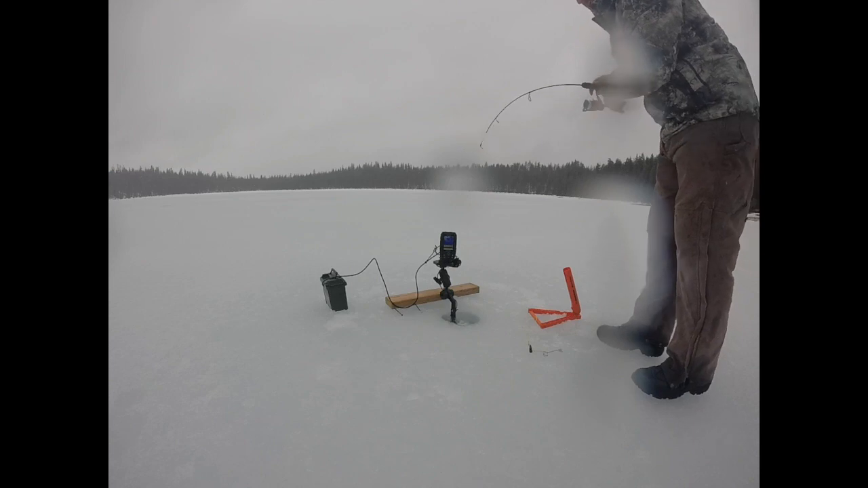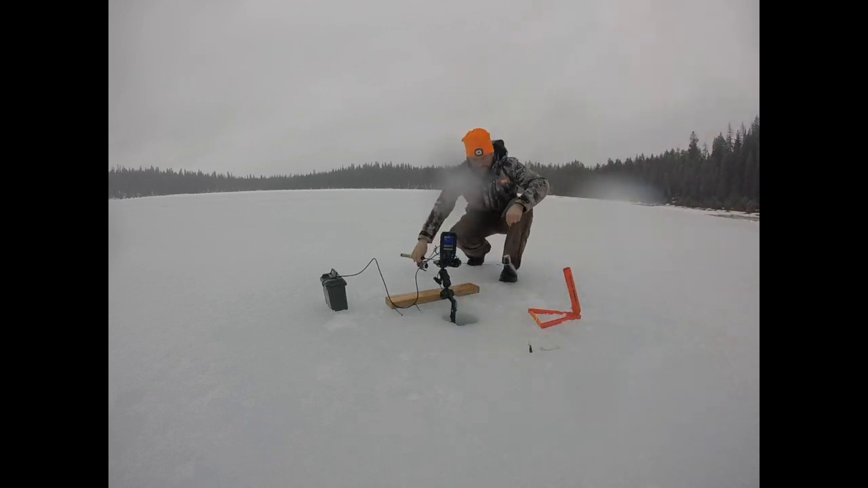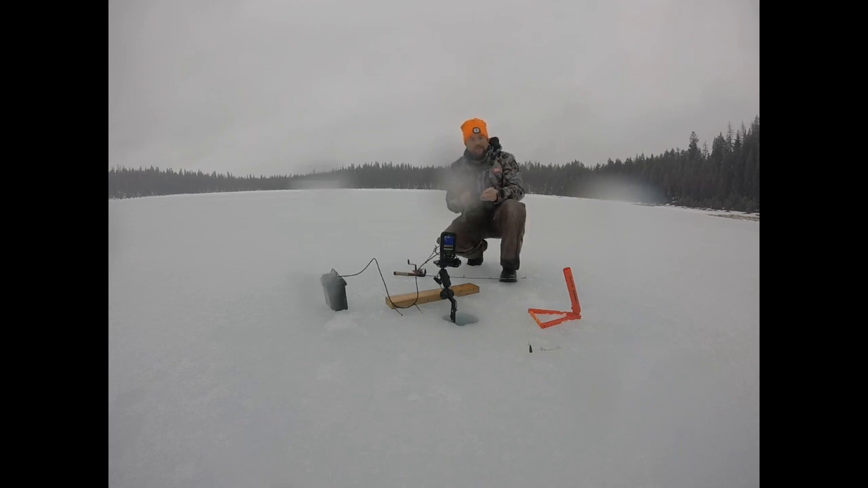Okay. Well, that's one way to catch him. It's nice of him to give me, I think maybe on the 4th try. So 4 tries. That's the first hole we fished. Down he goes. All right.